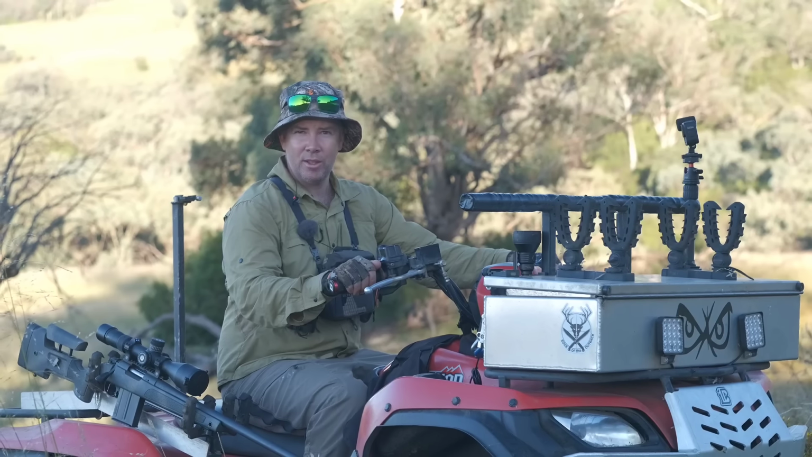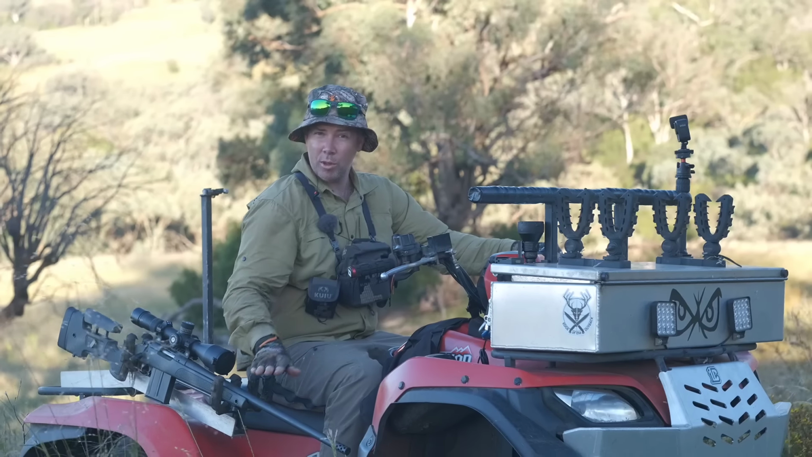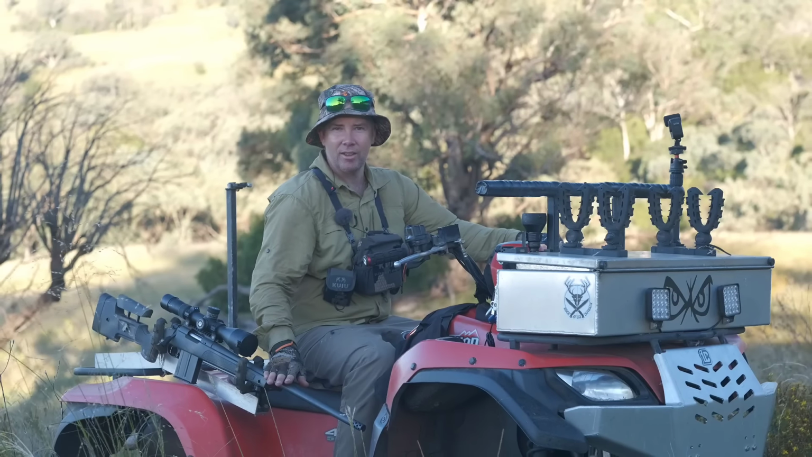G'day guys, I'm up in the mountains for my first hunt of 2022. In this area there's pigs, goats, foxes, possible wild dogs. I've brought with me the 6.5 PRC for daylight long range, the 308 Winchester for nighttime with the thermal scope. Let's see how we go.